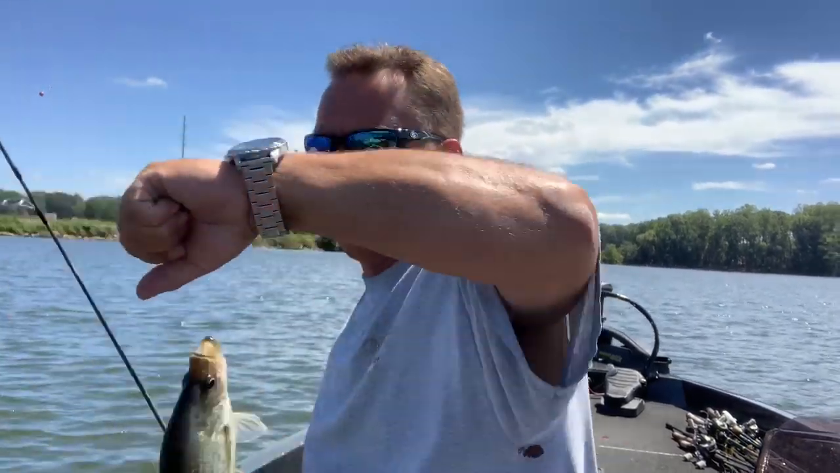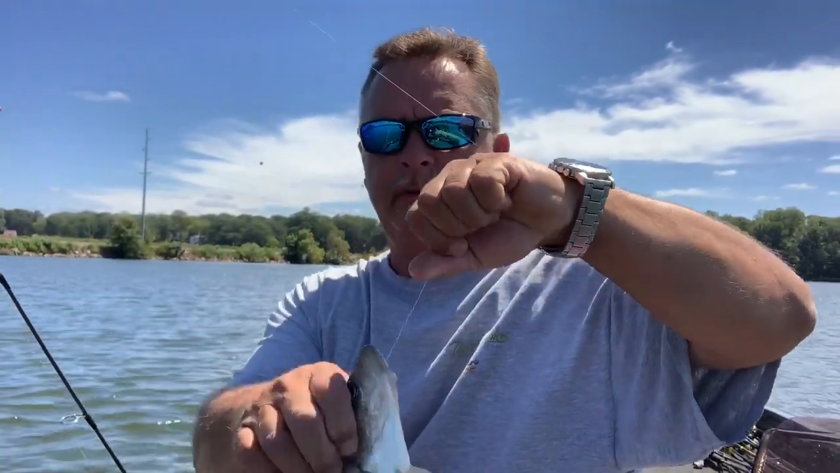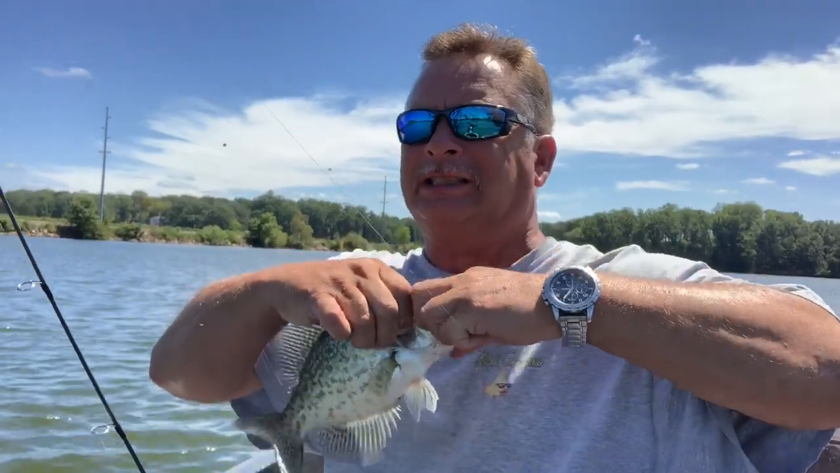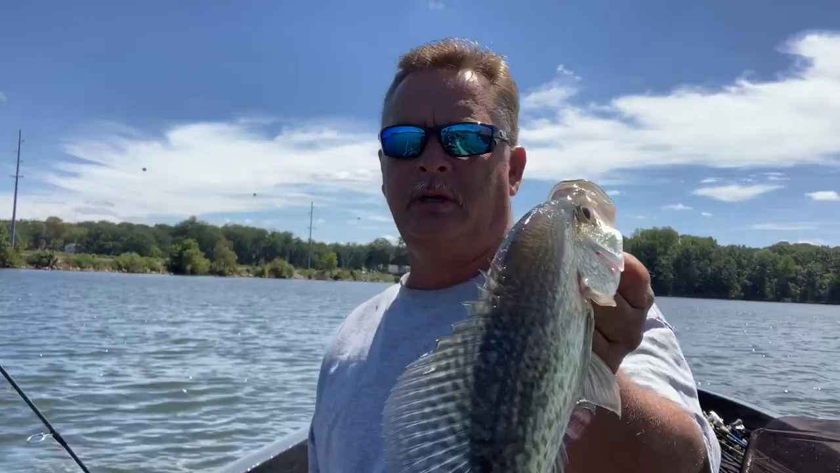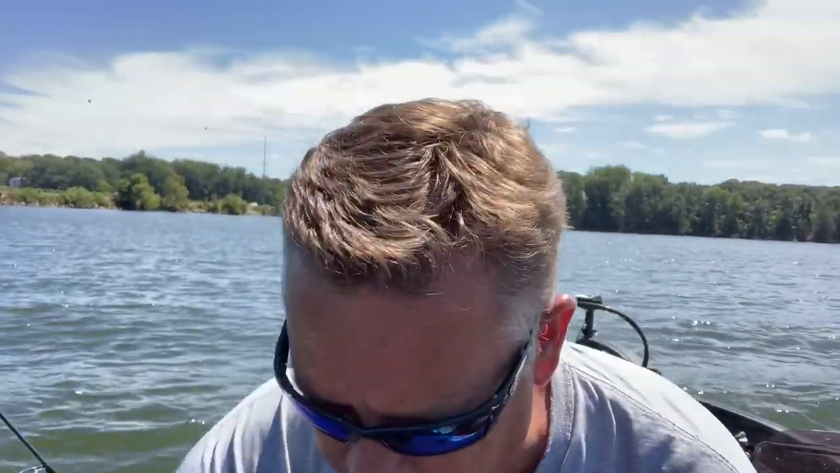PR here. Out on some brush, 12, 14 foot. It's about midday now. Pretty fish, look at that. That's a good eater. We'll put him in here for now.